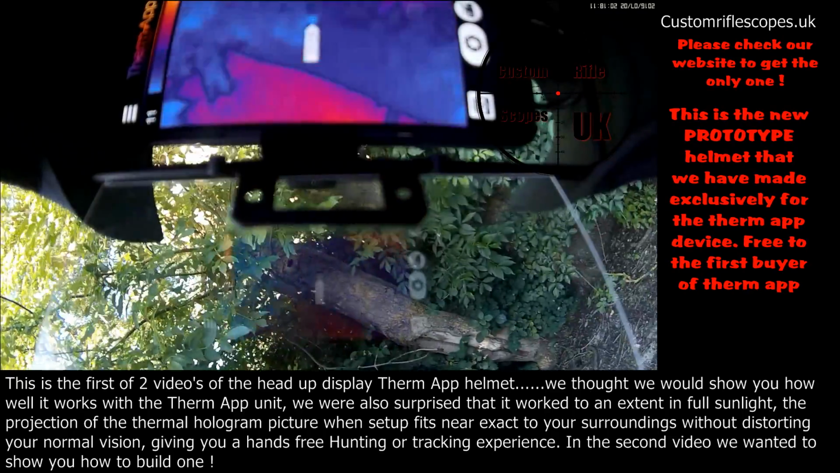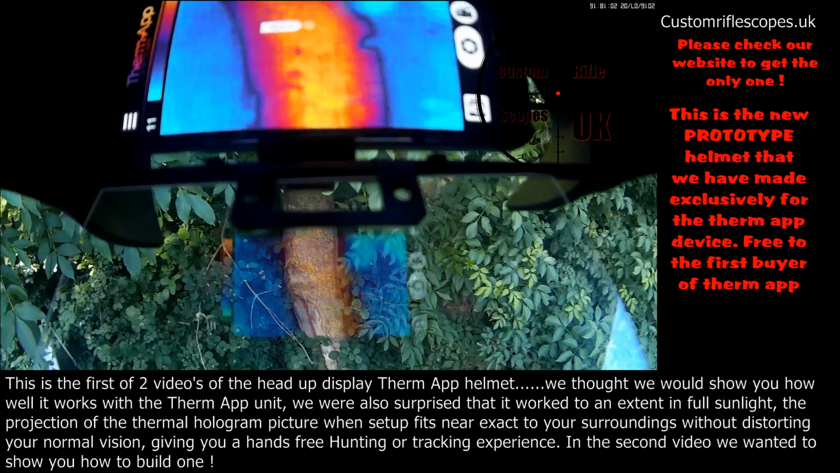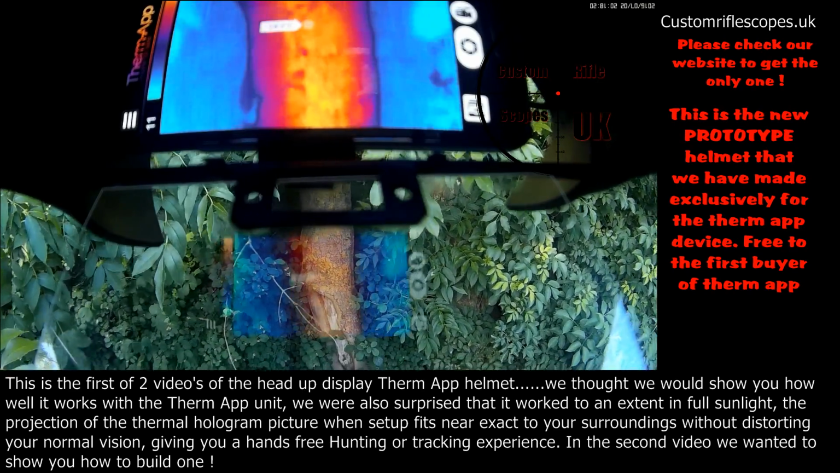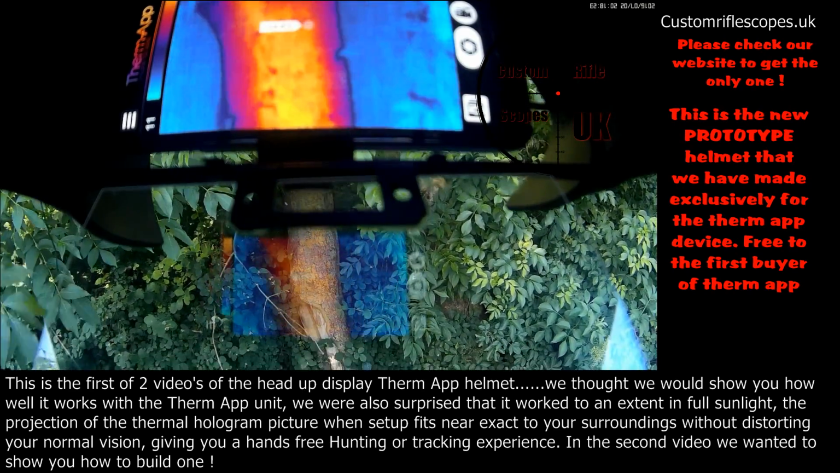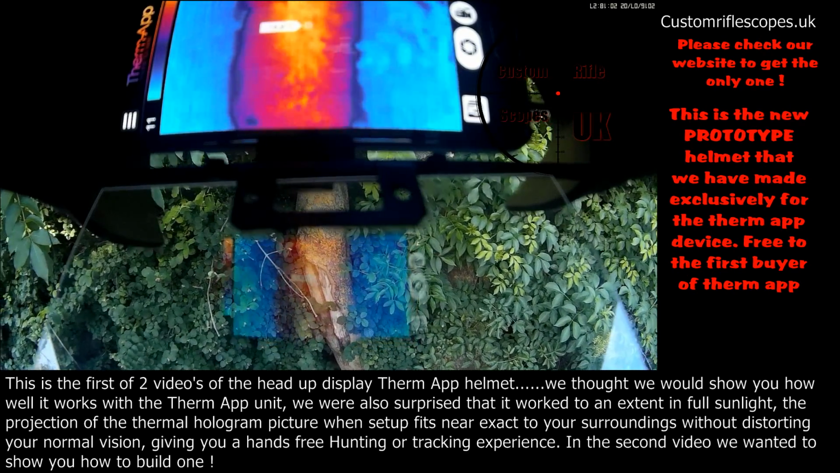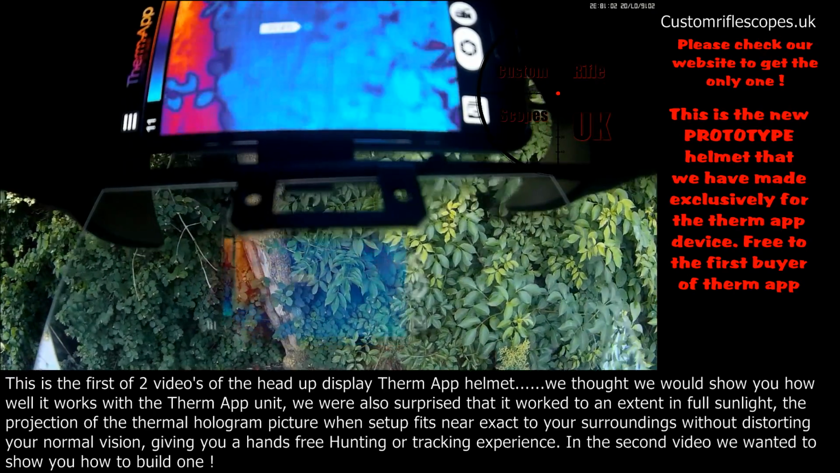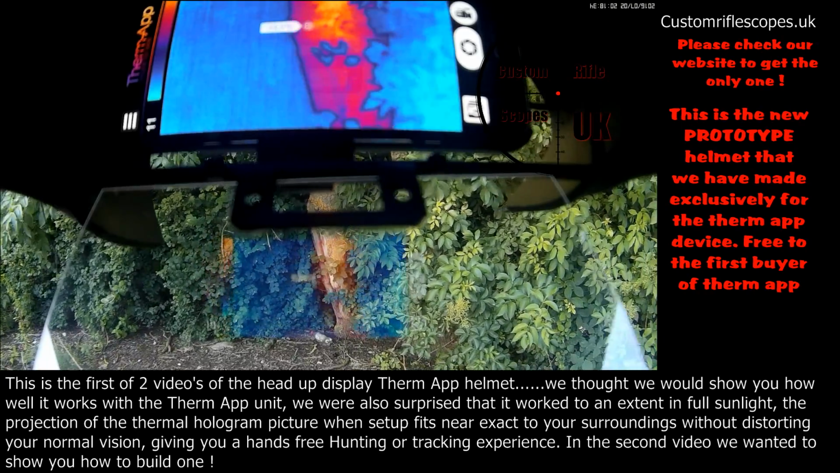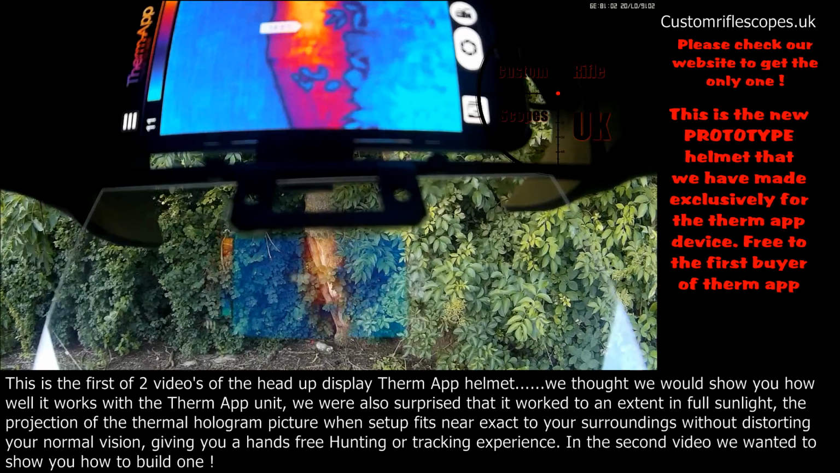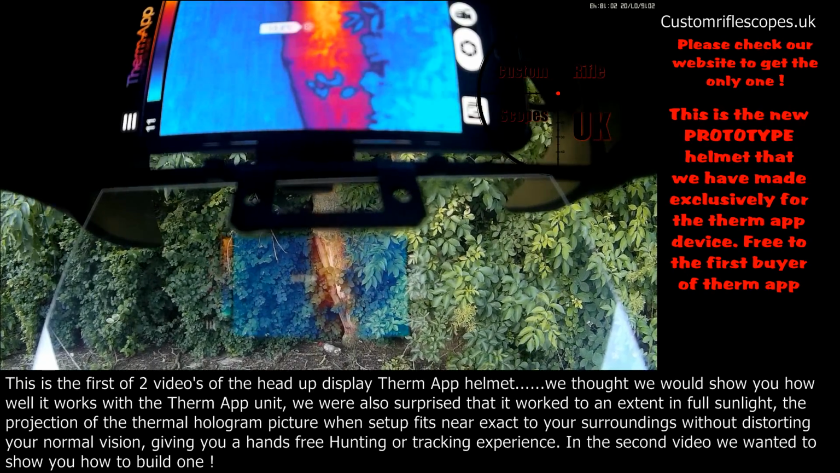Right, now what I've done is strapped a Mobius just where my eye would be, and as you can see, I've got a tree in front of me, just to prove that with a 19mm lens it lines up quite nicely. I hope you can see what I can see. I think I've lined the Mobius up quite right.